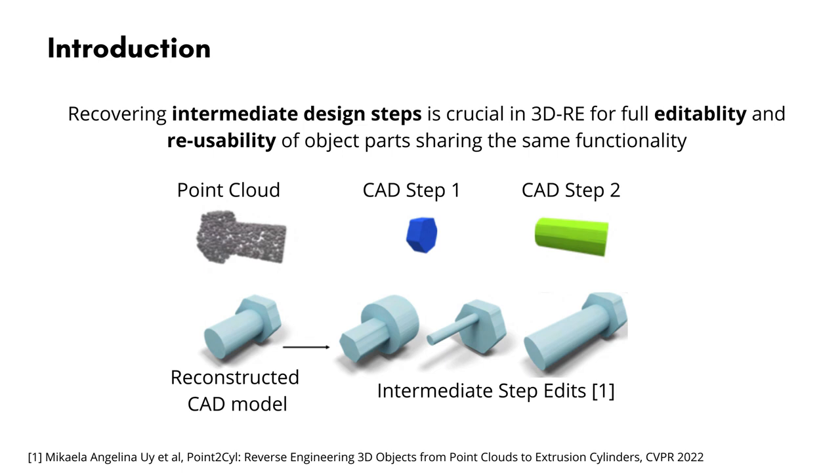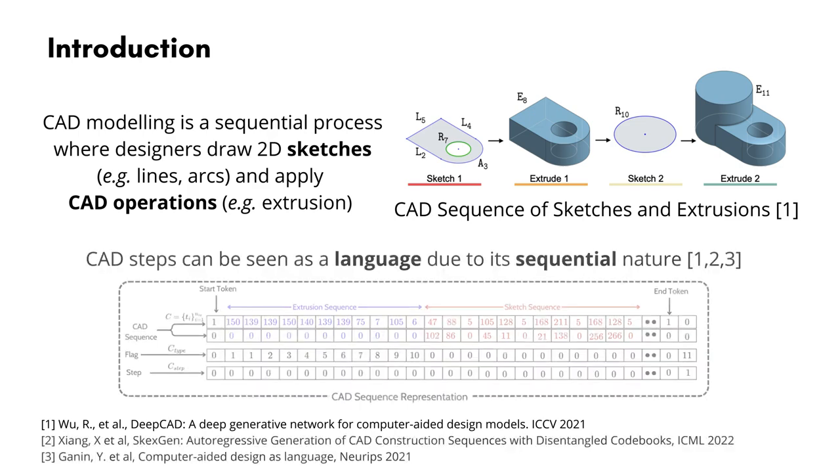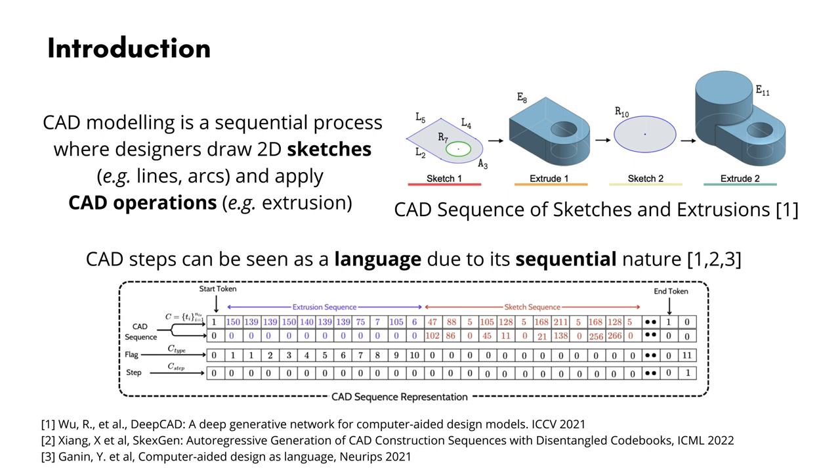This allows for full editability and reusability of the design while retaining its original functionality. Indeed, CAD modeling is a sequential process where designers draw 2D sketches composed of primitives such as lines and arcs and apply CAD operations like extrusion on them. This sequential process can be modeled as a language. Each CAD step is described as a sequence of tokens, representing either a type of operation or a parameter value. Such representation has been widely adopted for different CAD applications, but was overlooked for reverse engineering.